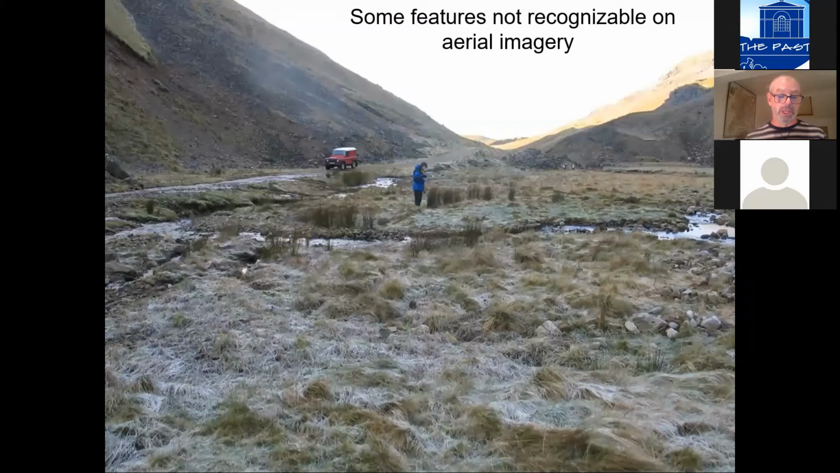When we took the aerial transcriptions out into the field to double check, just as we were anticipating, to tickle them up slightly, we found that there were a great deal of features which hadn't been recognized through the desk-based transcription of the aerial imagery.